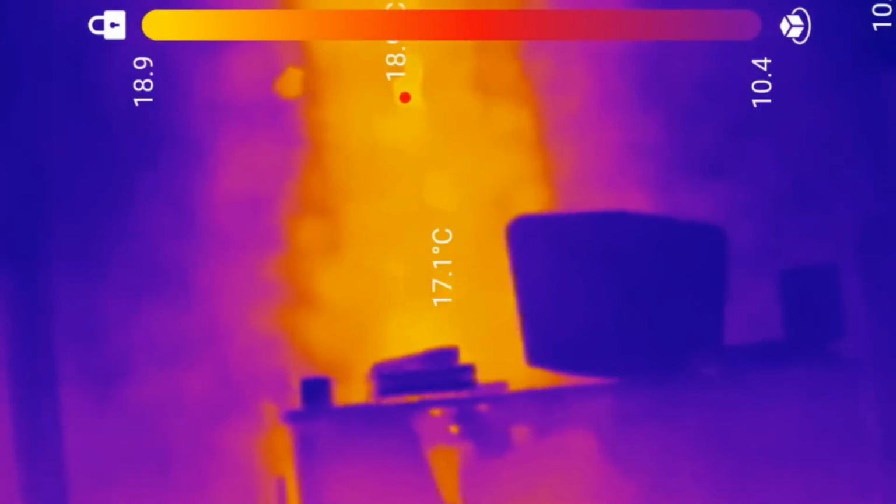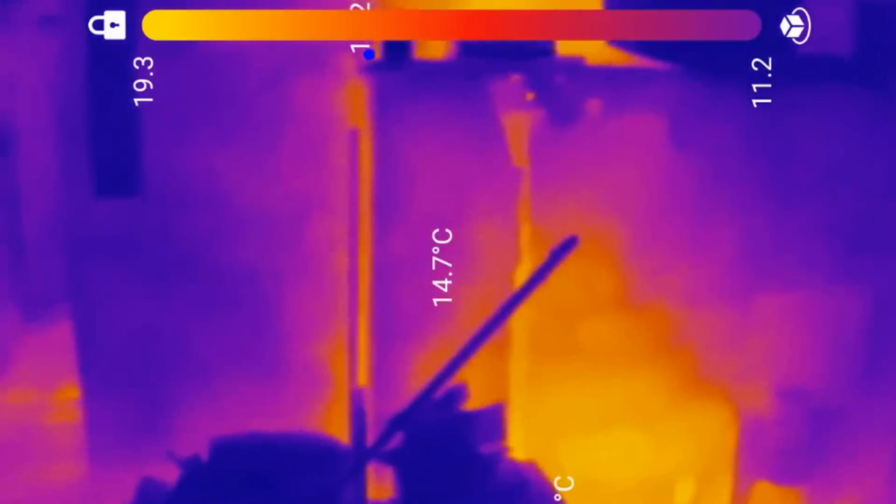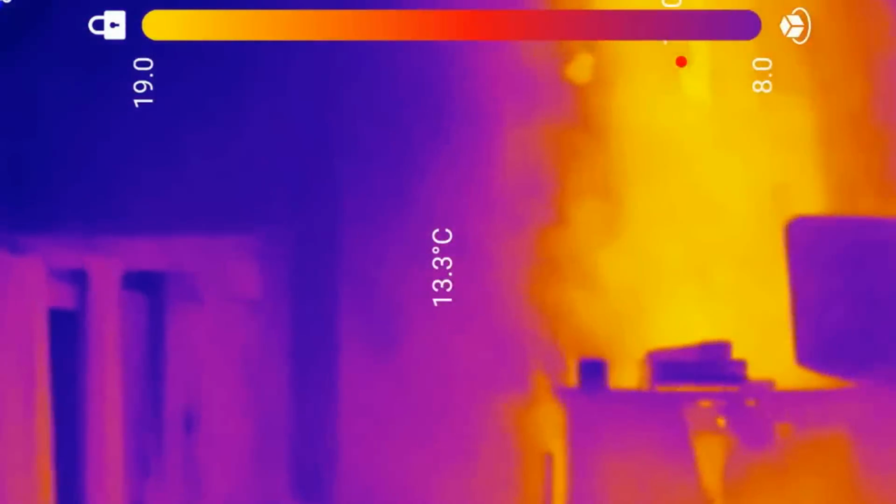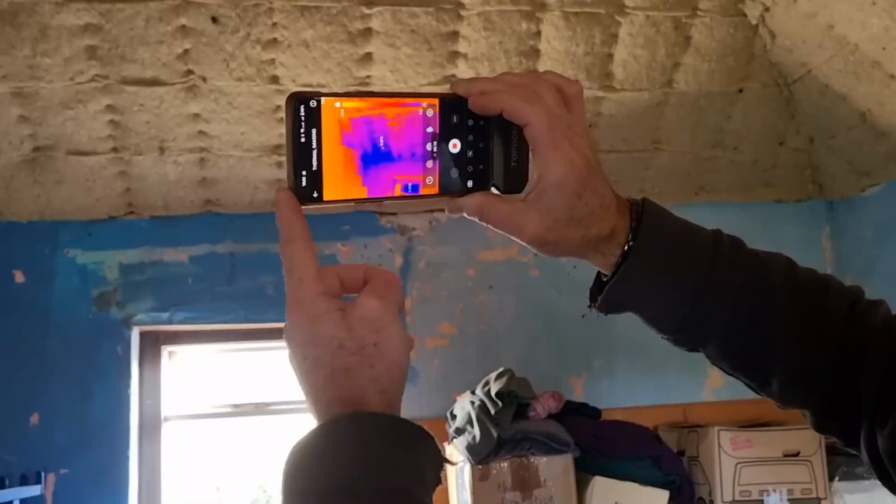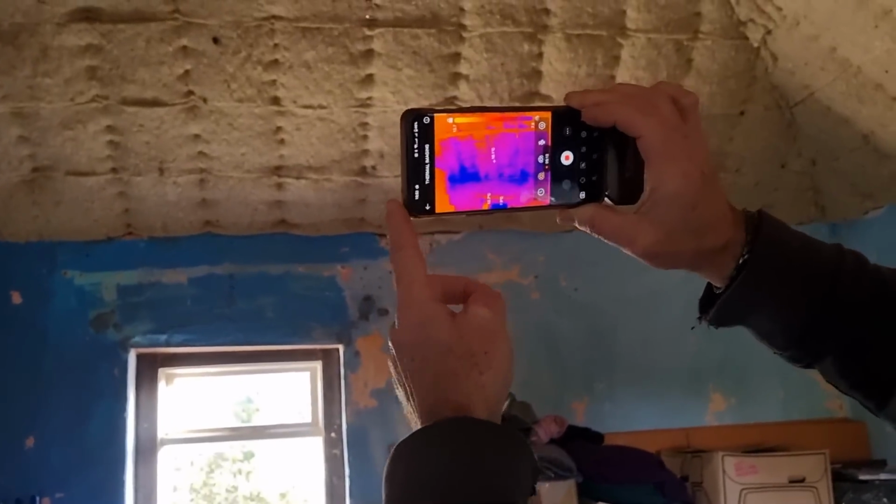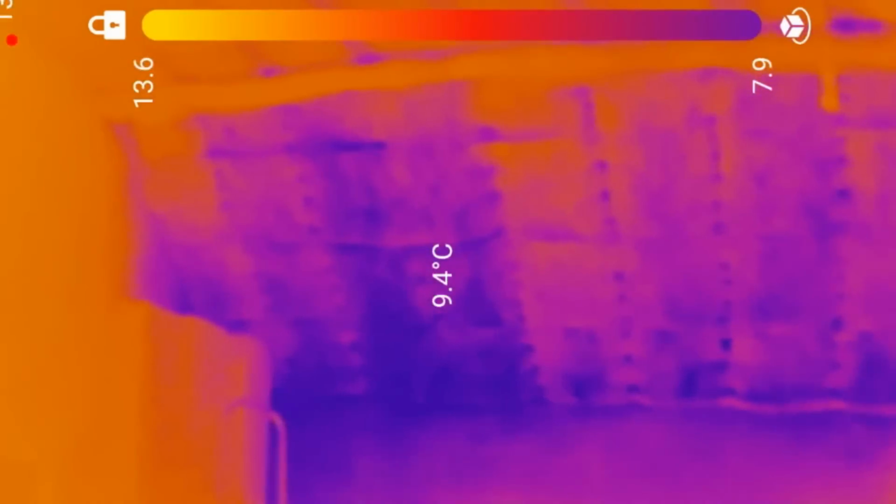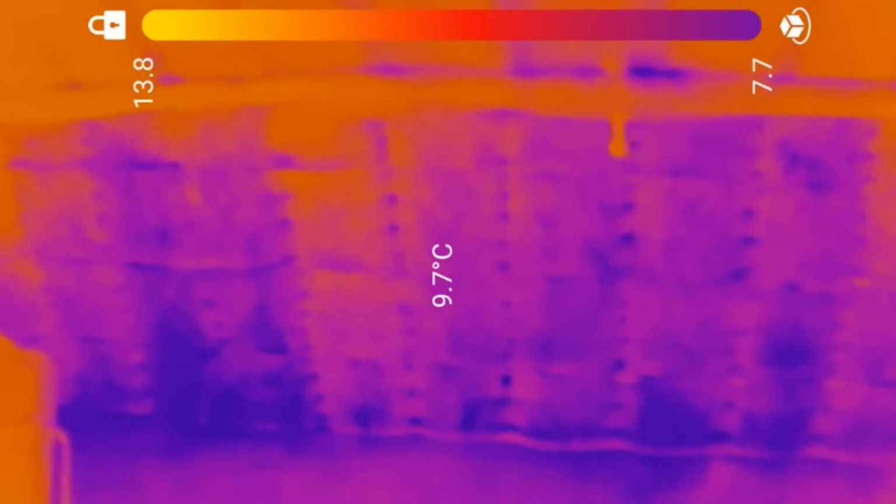There's a few bits and pieces down there. So we've insulated this room. So let's have a look. That looks quite chilly. Yeah, it looks chilly over there, doesn't it? And again, it's where the insulation is close to. Yeah, we need to extend, don't we? Extend the rafters. And bring it away.